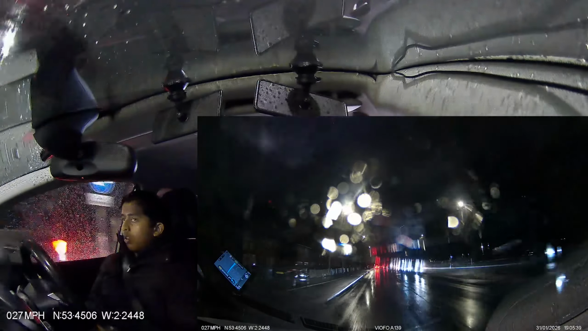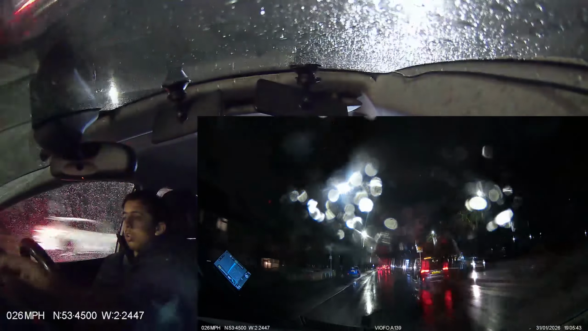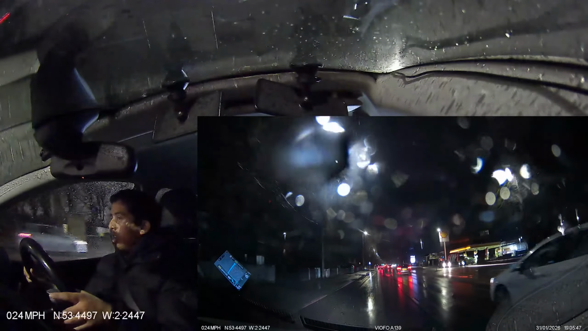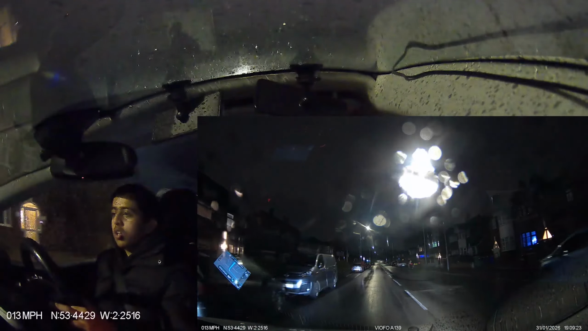Okay, now, son, turn off the rear wiper. Now, keep driving. 800 yards, turn right. So what do you do? Center right now. Yeah, and indicate. Yeah, do what you need to do. Now you start going slowly.